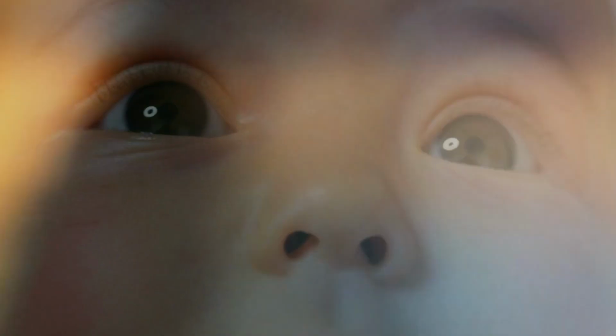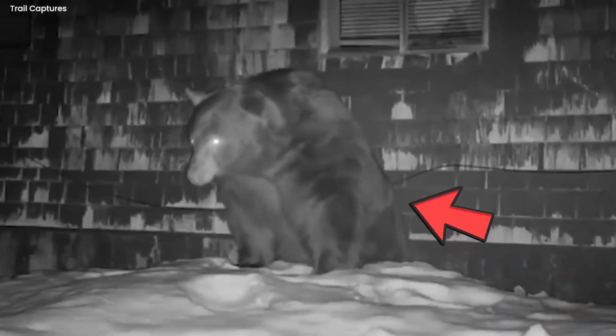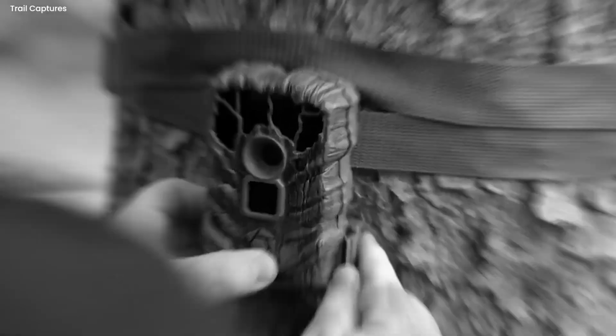A huge black bear. In the innocent eyes of a child, a terrifying encounter unfolds, a colossal bear looming before the neighboring house. Disbelieving the harrowing tale, the father, consumed by doubt, sets up his own trail camera. What the lens reveals defies all expectations.